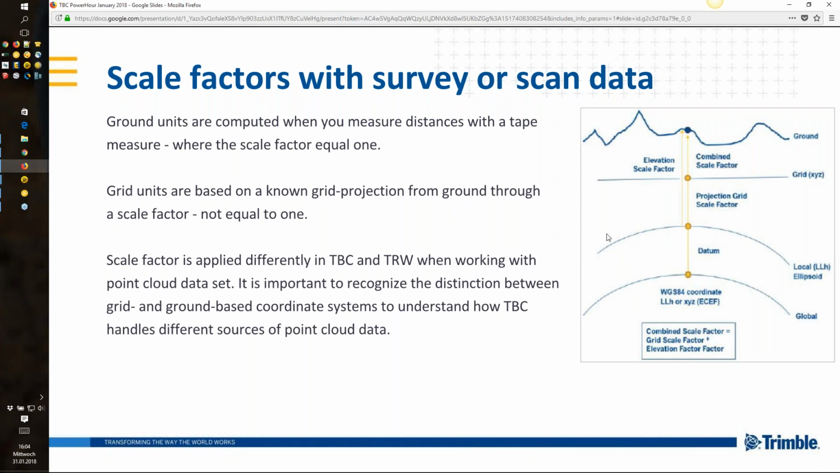So the scale factor is equal to 1. If we're talking about grid, then it's normally known as grid projections from ground through a scale factor, not always equal to 1. As you can see on the right-hand side, a nice picture showing the differences.